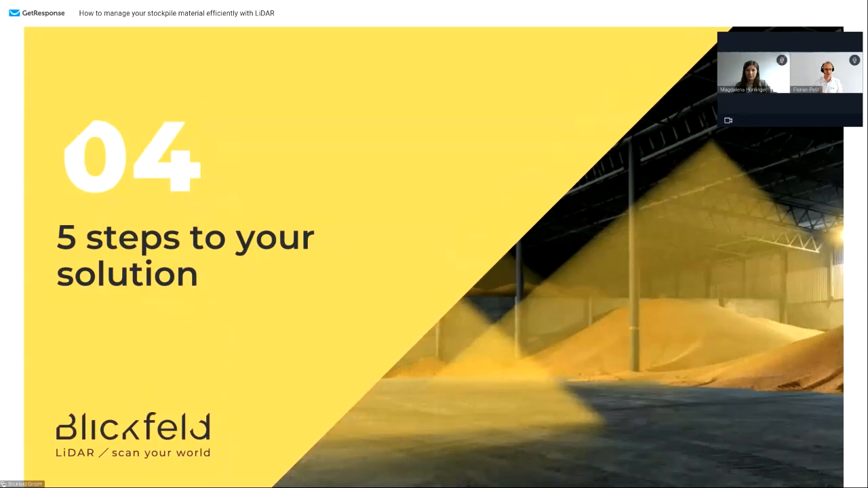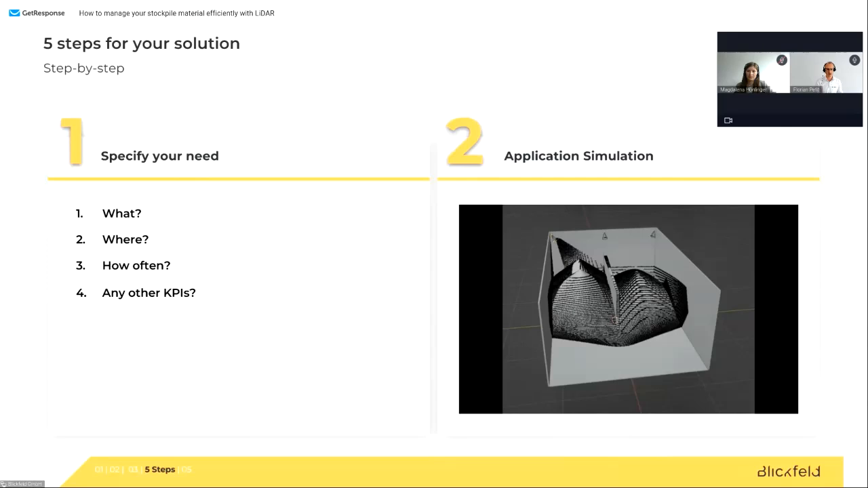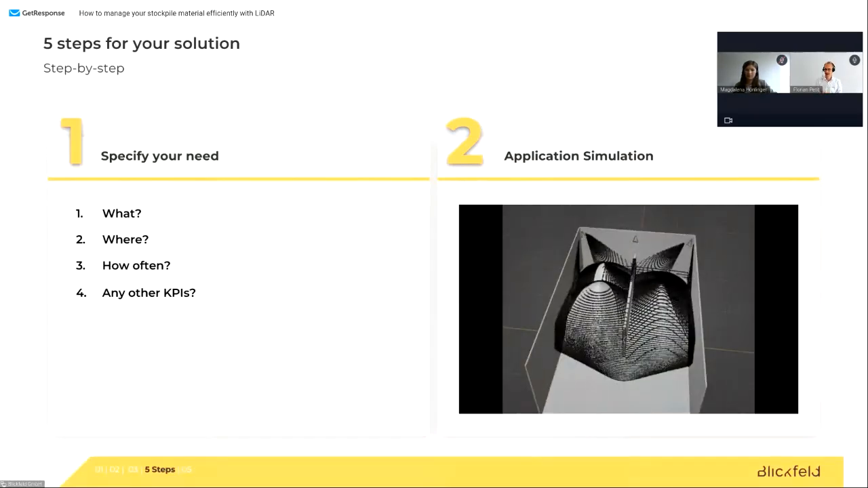I guess one of the big questions is, all right, we understood it, but how did they do it? And actually, there are 5 steps to that, which I want to present now. The most important step between us as a provider and you as the customer is the first step to get going. We need to understand, and you need to understand, what do you want to measure? Where do you want to measure it? How often do you want to measure it? And further KPIs.